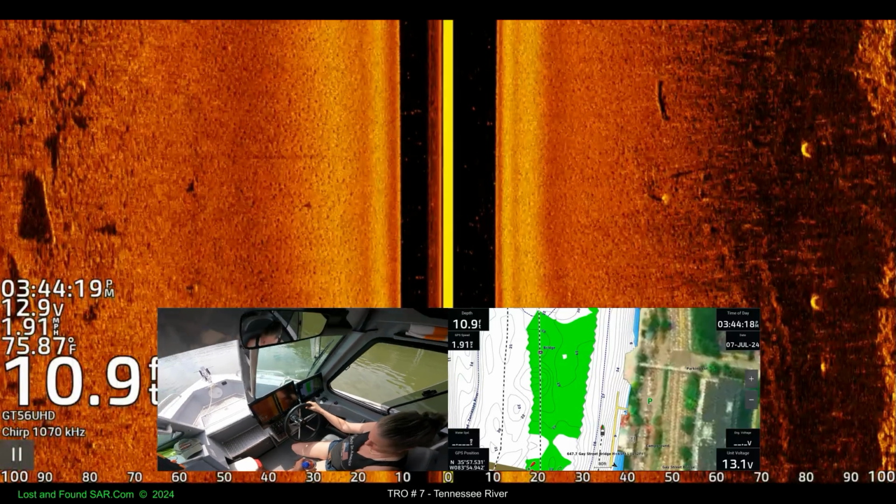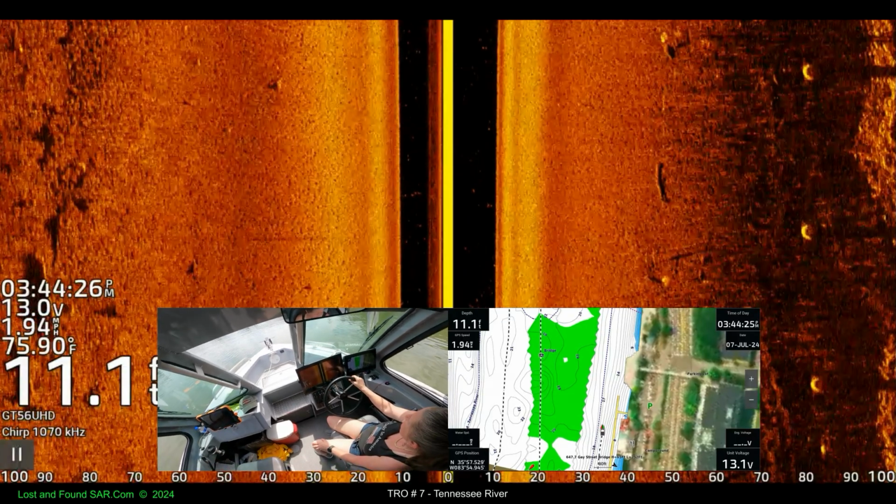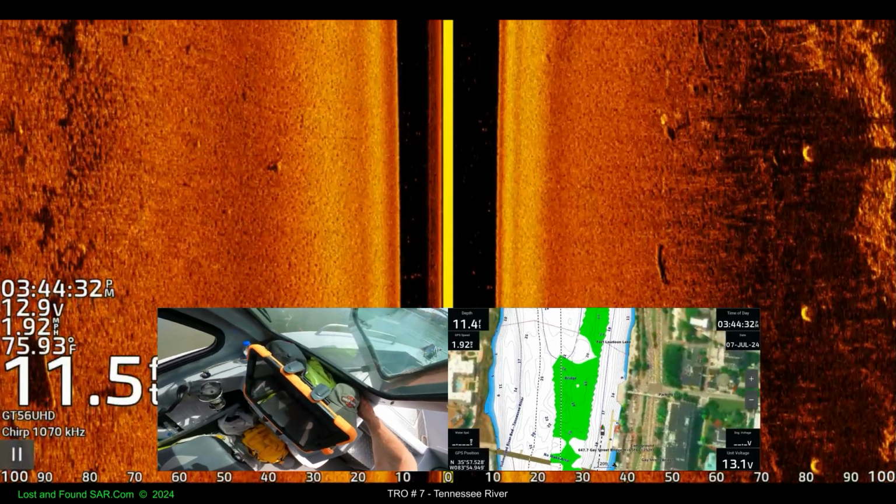Can you put that somewhere? I never docked this boat on this side before, so I don't know how that's going to come out either.